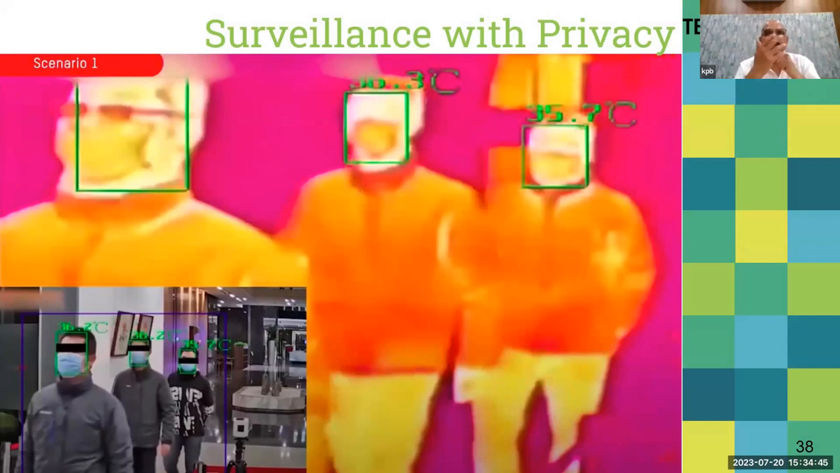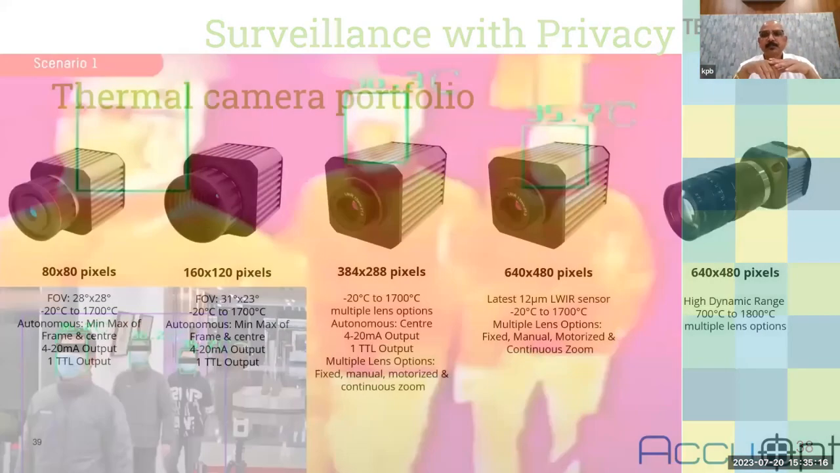So in that case, what you can do is deploy thermal imaging cameras, because you don't need to see his face or any part. You want to watch his movement. You want to see whether he is entering any unauthorized area. Like in airports and any other security related area, you don't need to see the face of the person. You need to see whether any person is intruding into that area. So to have privacy on the road, you can use thermal imaging cameras for such applications.